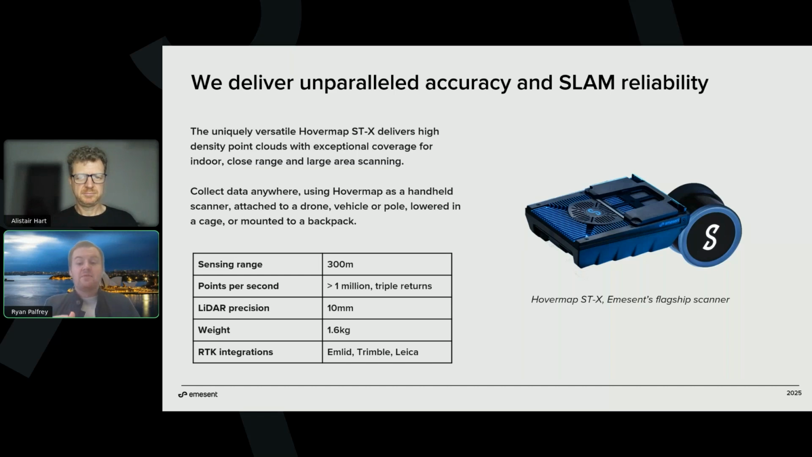And the reason for that is that Hovermap is such an accurate, reliable, and versatile scanner. So on the back there, you can see it's got a little slot. That slot goes into all manner of accessories, and we'll go into some of those in a little while. What that means is that folks are using it all over the world in all different types of environments. So as I've got on the screen there, in handheld, on a drone, vehicle or pole, lowered into a cage, mounted to a backpack.